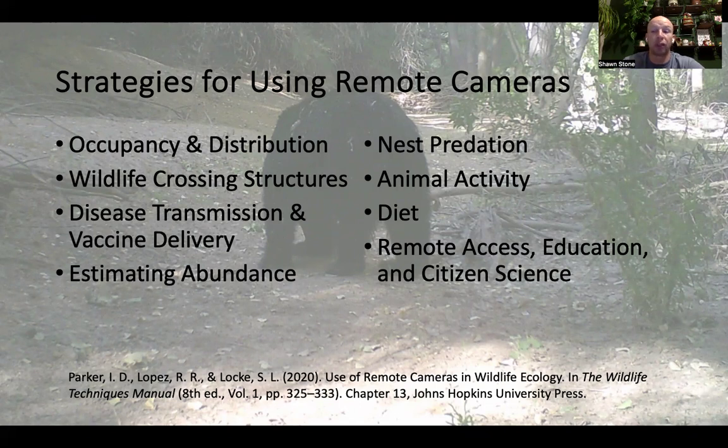Cameras are generally becoming more reliable, increasingly portable, cheaper, and more user-friendly than models available in even the recent past. So their application is growing as well. And one of the main attractions, I think, is that remote cameras can minimize our risks to wildlife and minimize our disturbance to wildlife populations while improving our data collection.